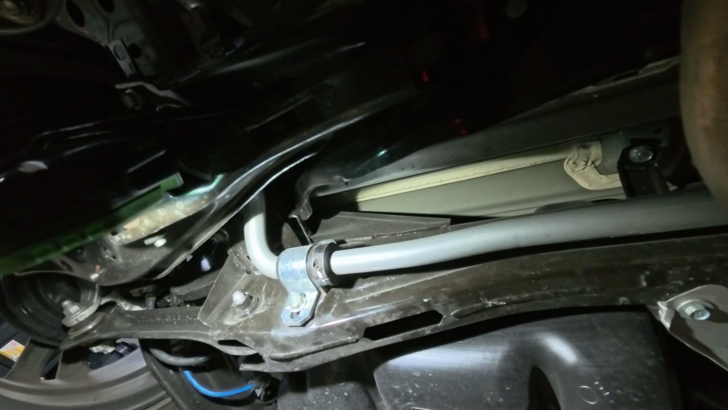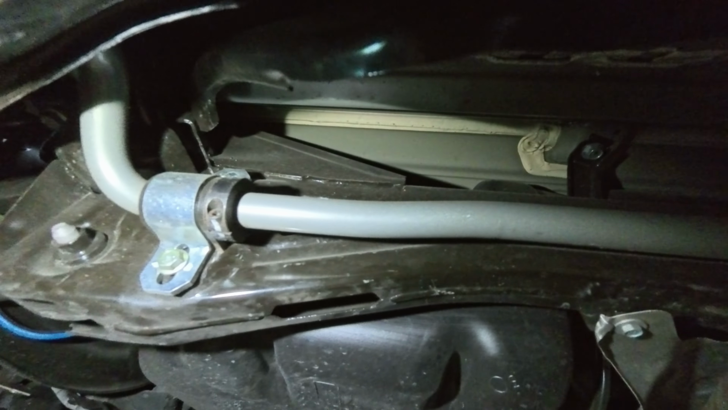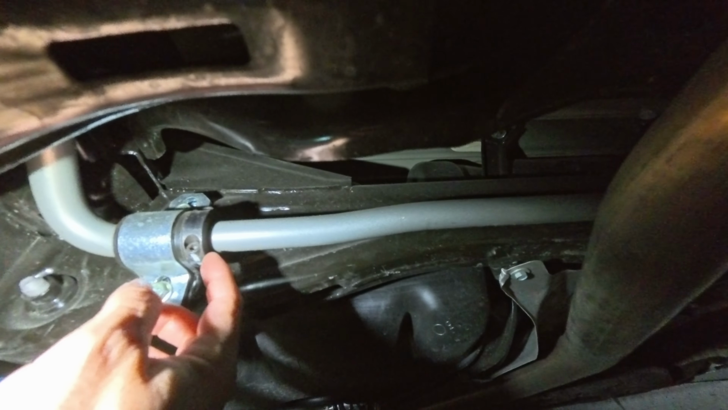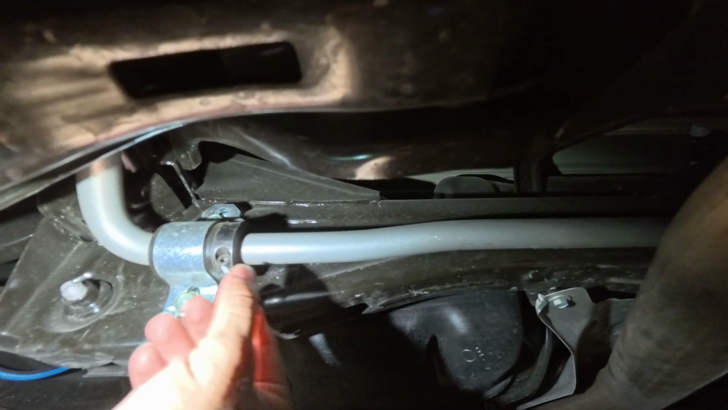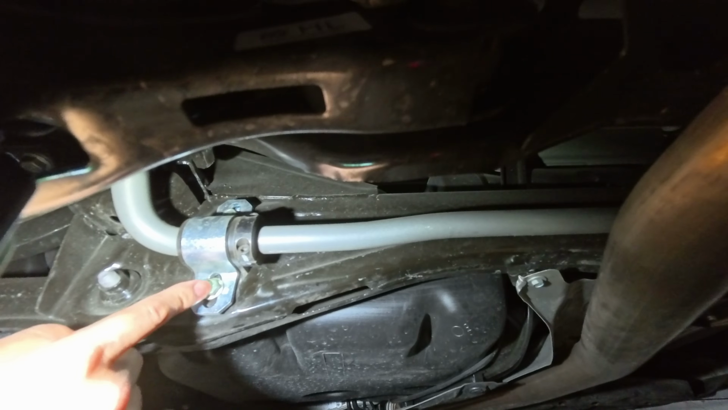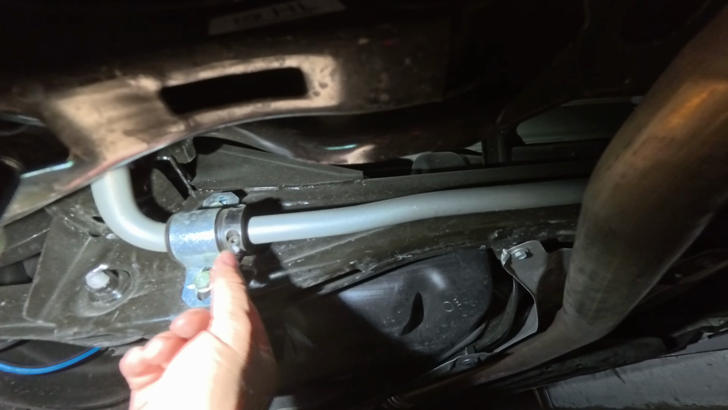Oh, we're running out of juice here, but we're almost done. So here, this bar goes all the way to the other side, obviously. It is a 22 millimeter. One thing to know if you're planning on putting this on, this piece right here doesn't come with the kit. So I did have to purchase some of these collars to prevent this from sliding left and right. Unfortunately, they were sliding left and right, even though I torqued these down properly. They're very tight. This bar still, for some reason, was just sliding left and right.